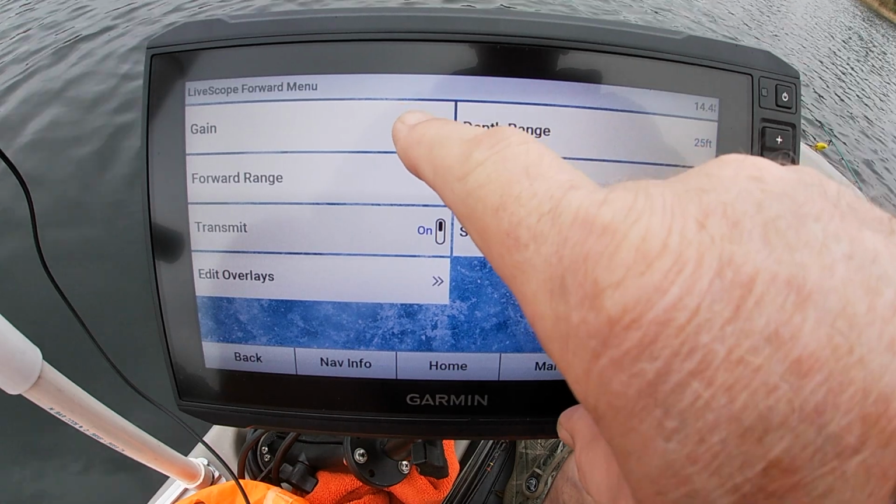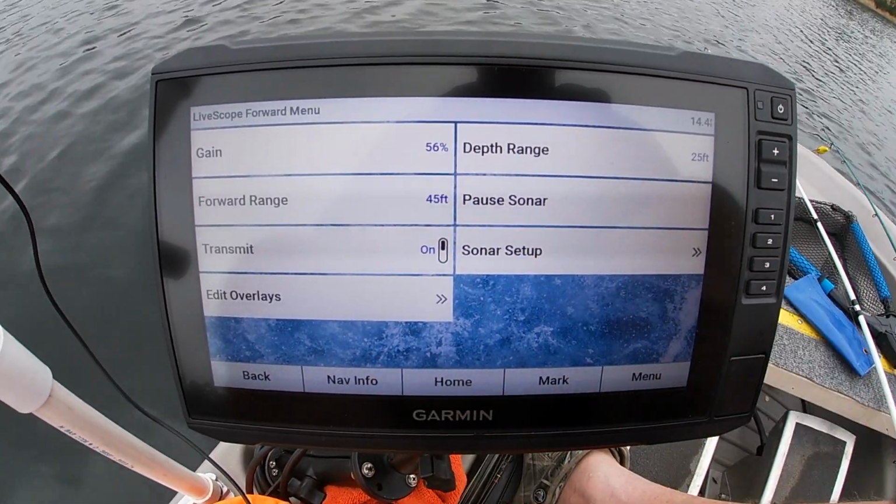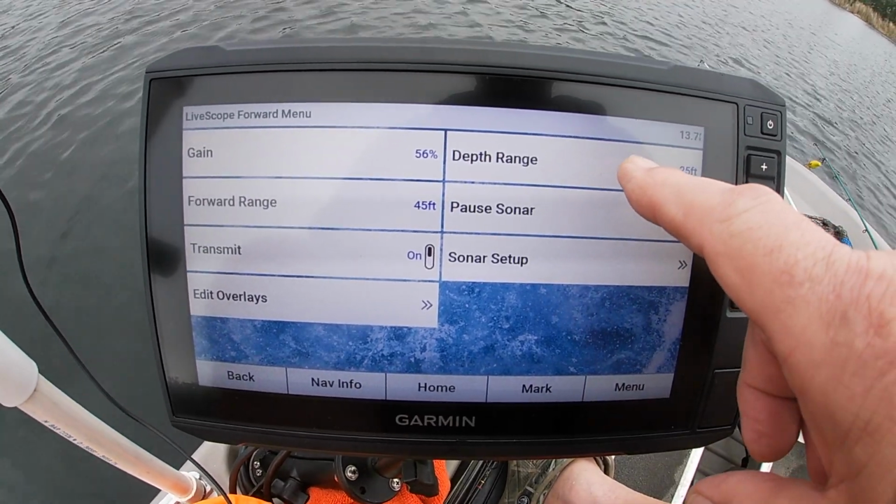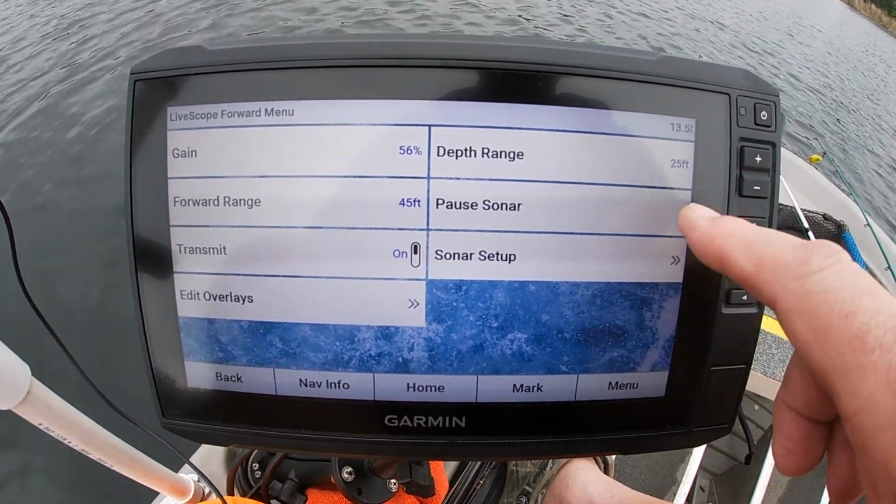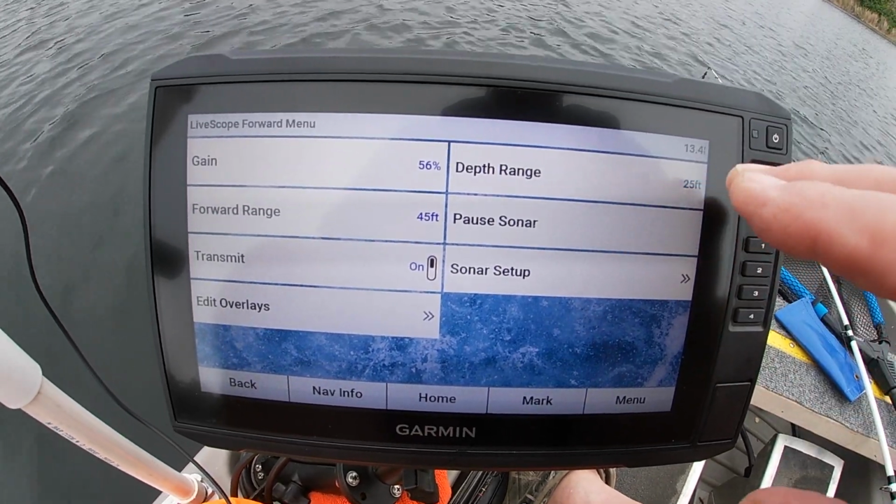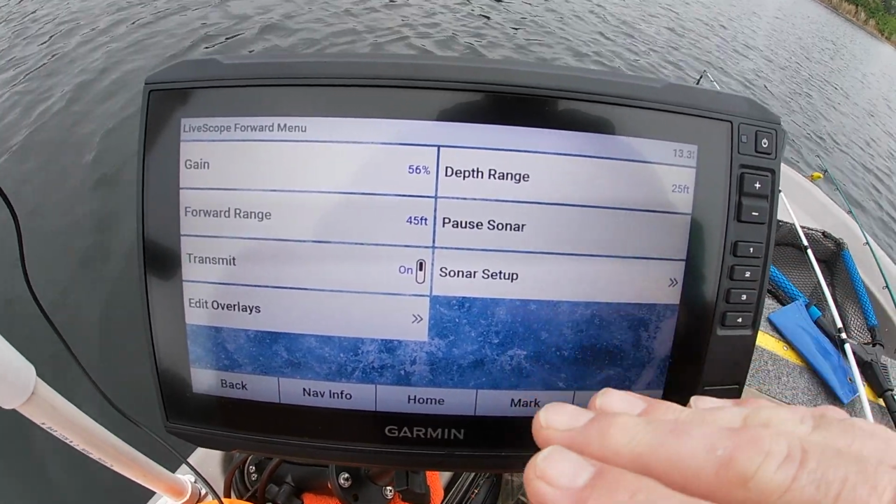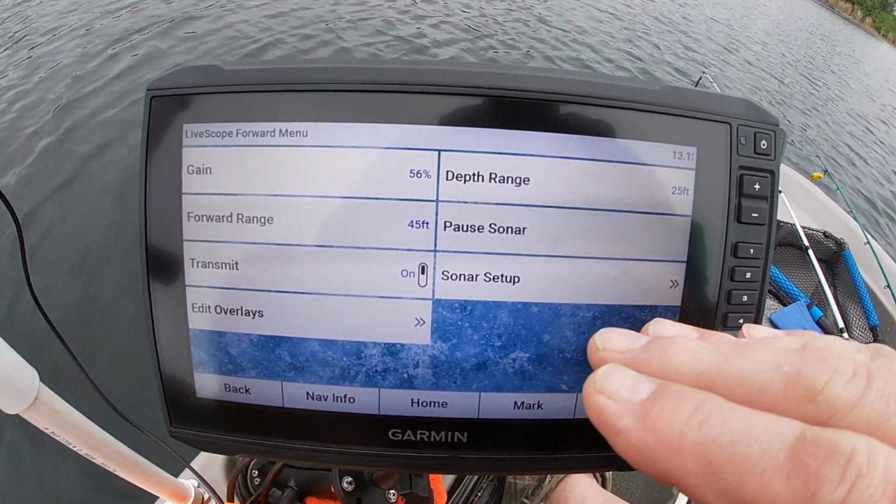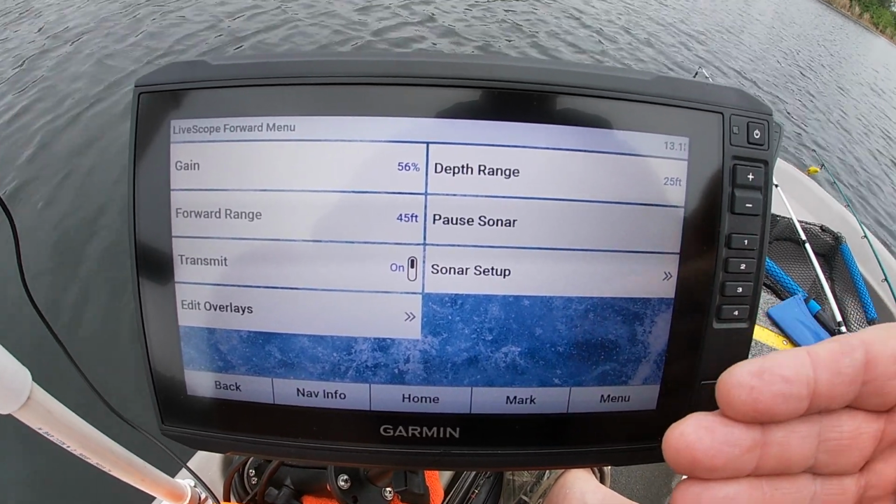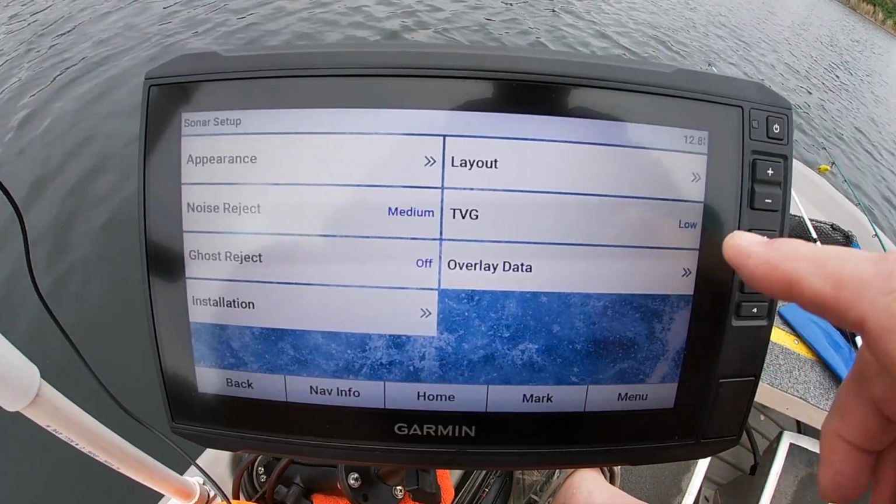Let me show you some settings. Menu. Gain. I can control that on the front of the screen. Forward range. That means which way the transducer is kind of pointed. Depth range. I can control that on the front of the screen. And I'm at 25 feet right now. I like to be a little bit below the bottom of the lake so that I can see under that, give me a feel for what kind of a bottom the lake has. Muddy, hard, that kind of thing. Sonar setup, let's just go there.